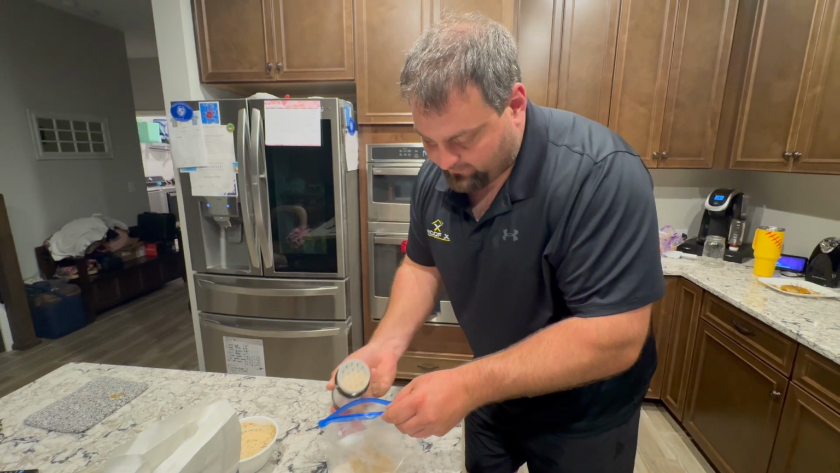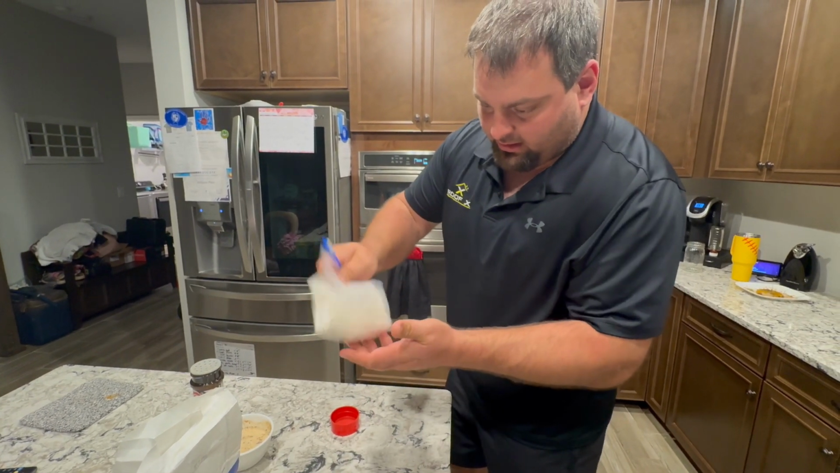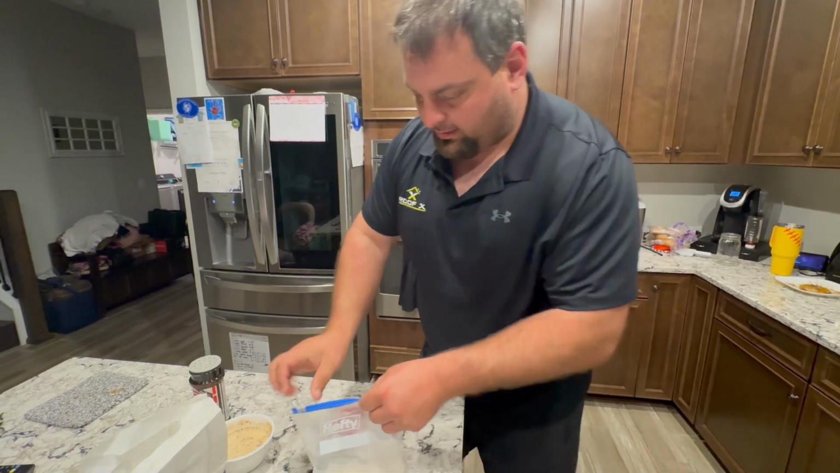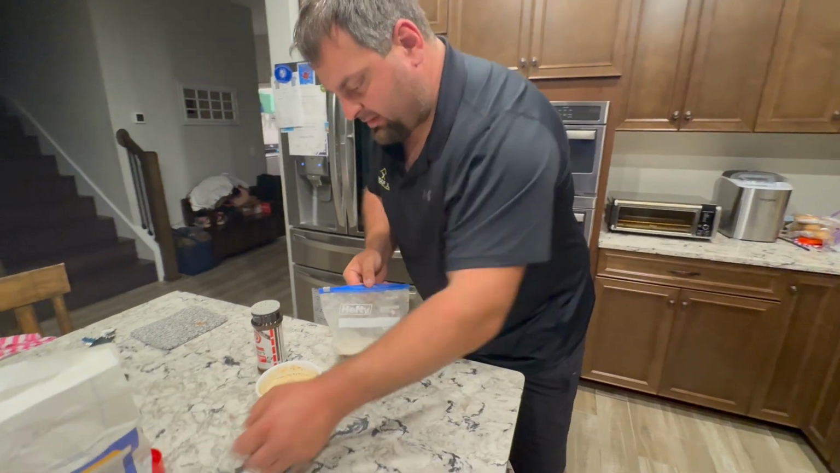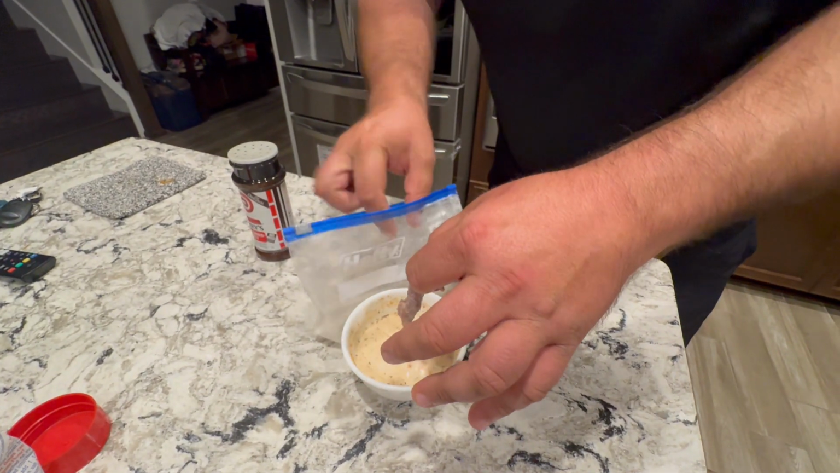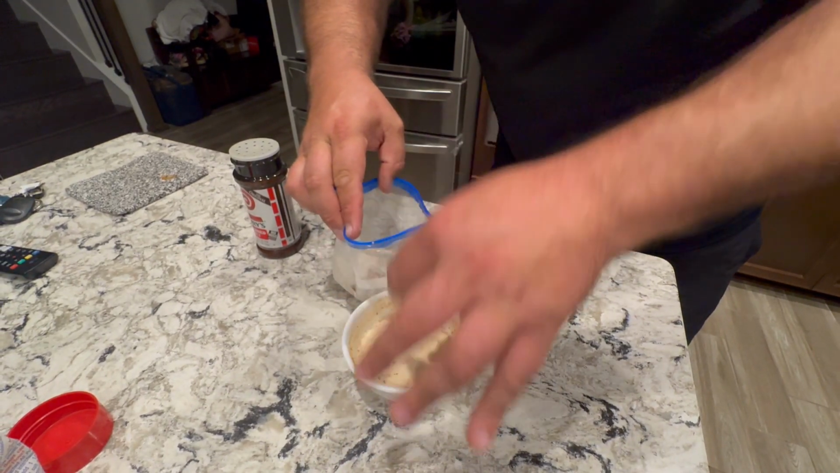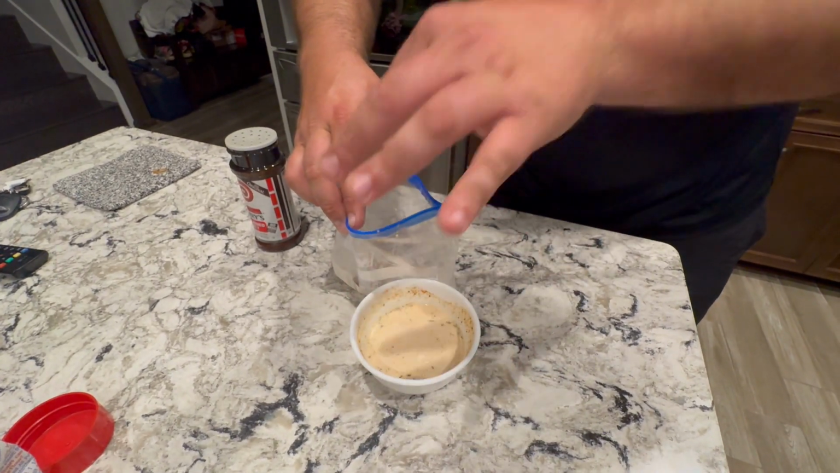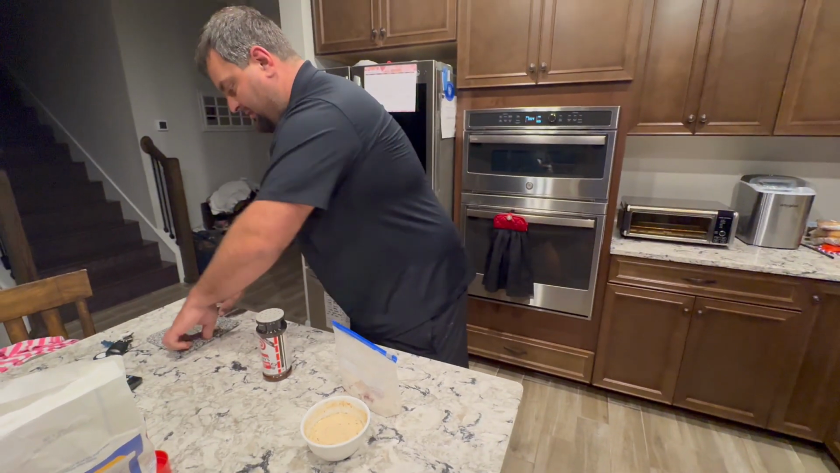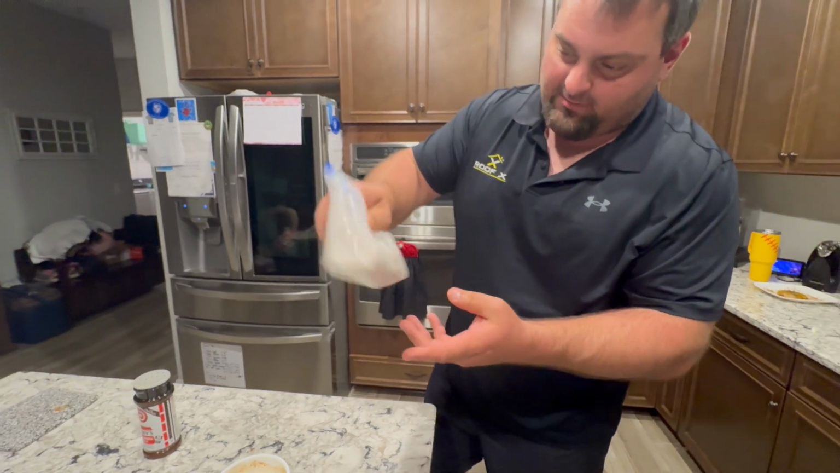Shake it, shake it, shake it, like Taylor Swift before she was a liberal. Mix it up real good like that. And then we're gonna take our coon. Yes, our coon. And put 1, 2, 3. Dude, I really don't know about this. 3 in the bag. Leave a little air in the bag. Shake it up.